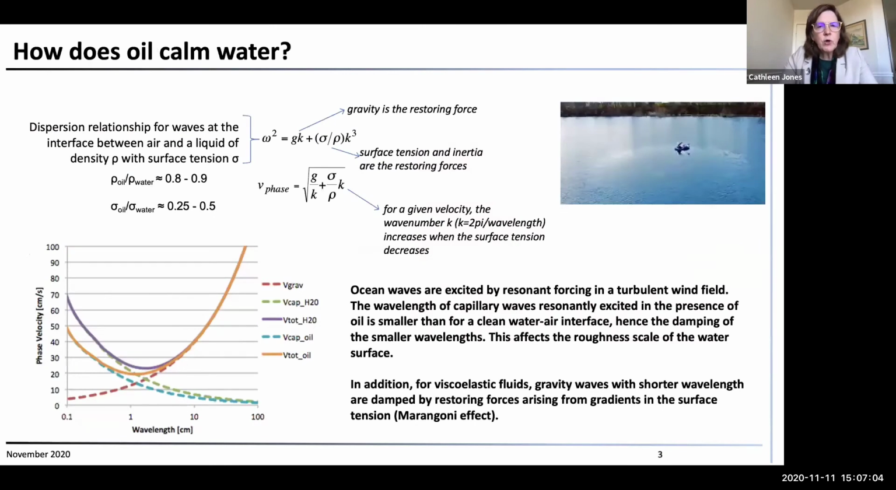So how does this work? Well, ocean waves are excited by resonant forcing from the wind, and that's the forcing field, and then gravity is one of the restoring forces, and surface tension and inertia are the other restoring forces. Whenever you put oil on water, the surface tension decreases, and of course the inertia to some extent, depending upon how thick the layer is.